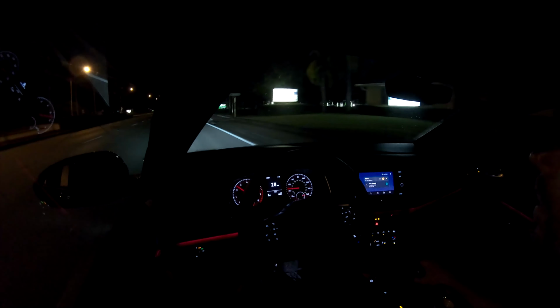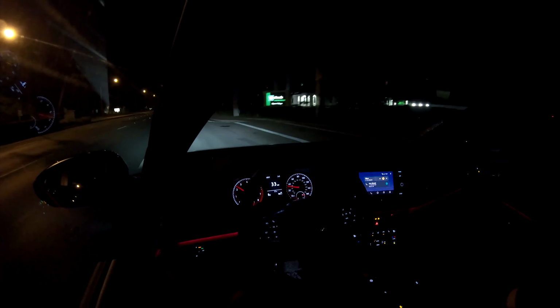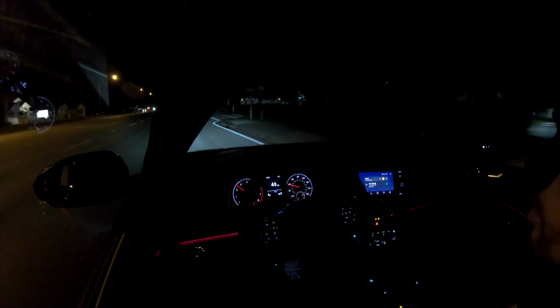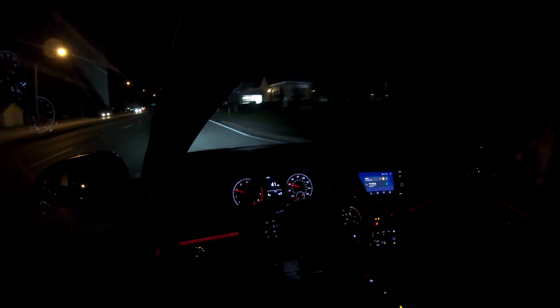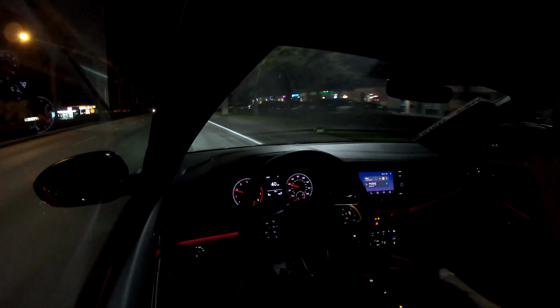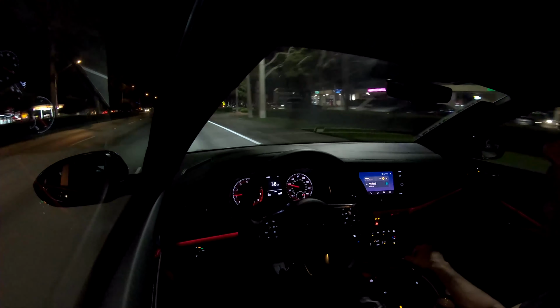Overall, the car is extremely smooth. I've had a couple of days to drive it. We've driven it to Georgia and back. It's been everything that everybody's said that it is. I'm used to older Volkswagens, nothing this new.